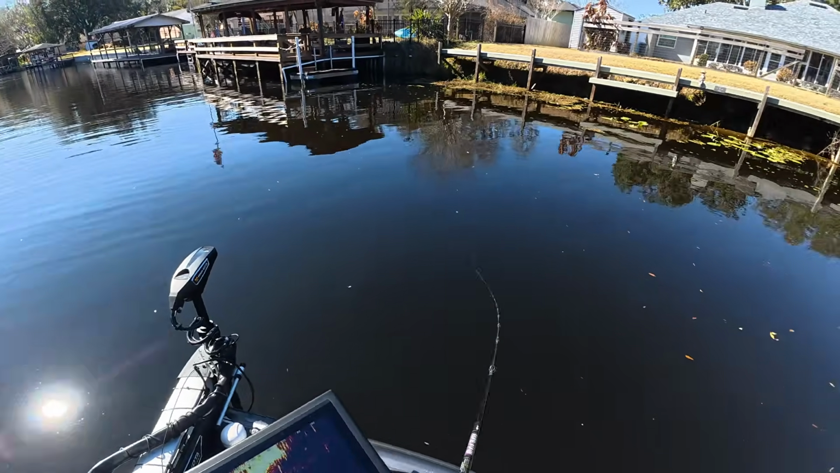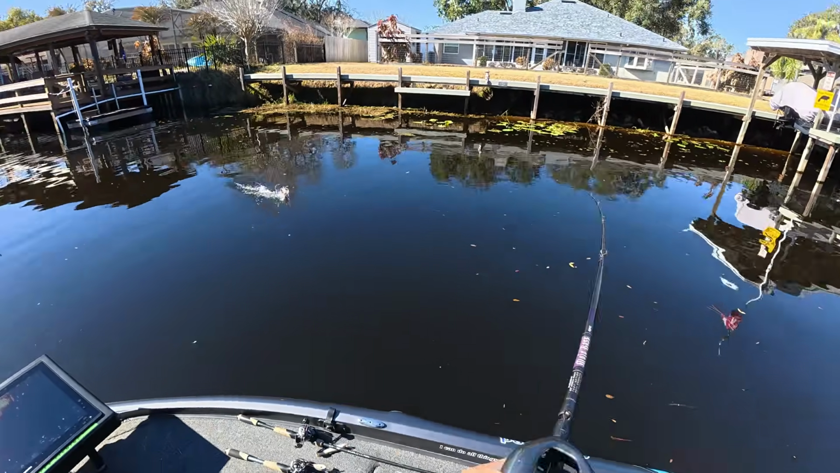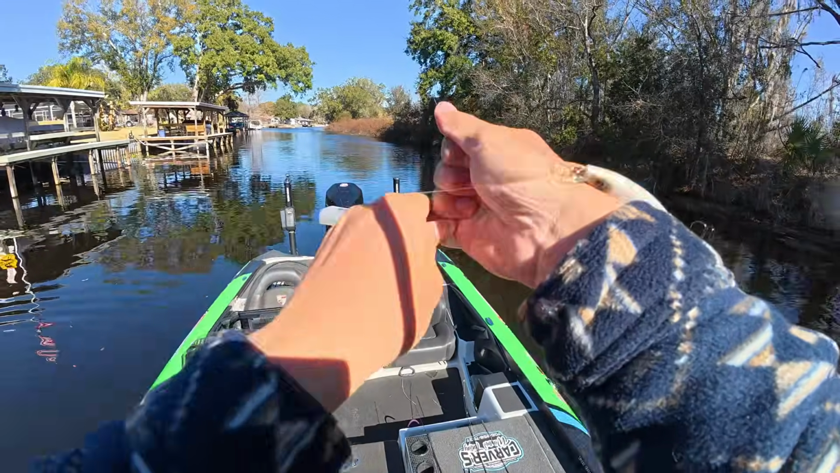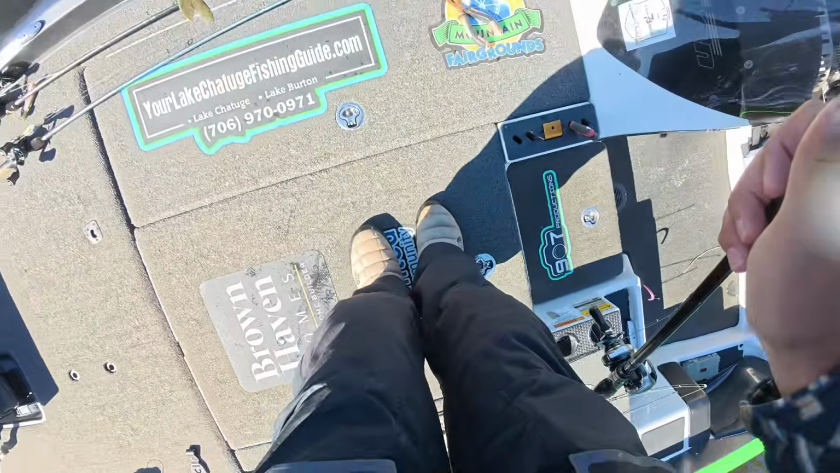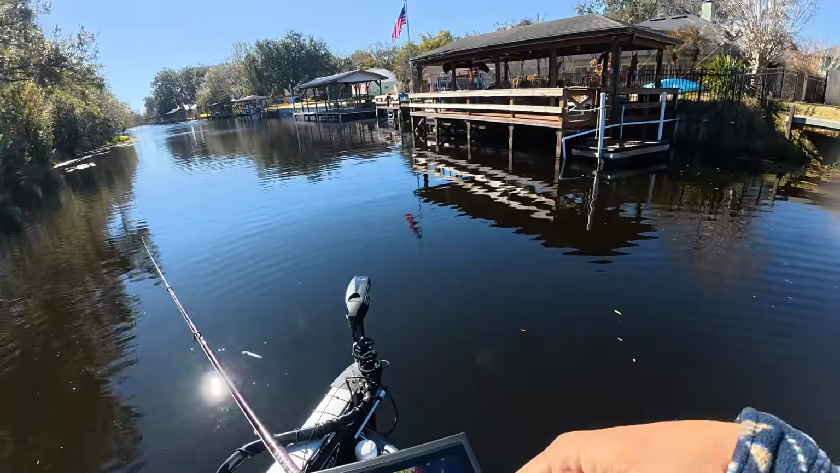Got him. Be a keeper. Dude. This is unreal. Oh, you are so lucky that did not just get in my hand, pickerel. What are the freaking chances, guys?